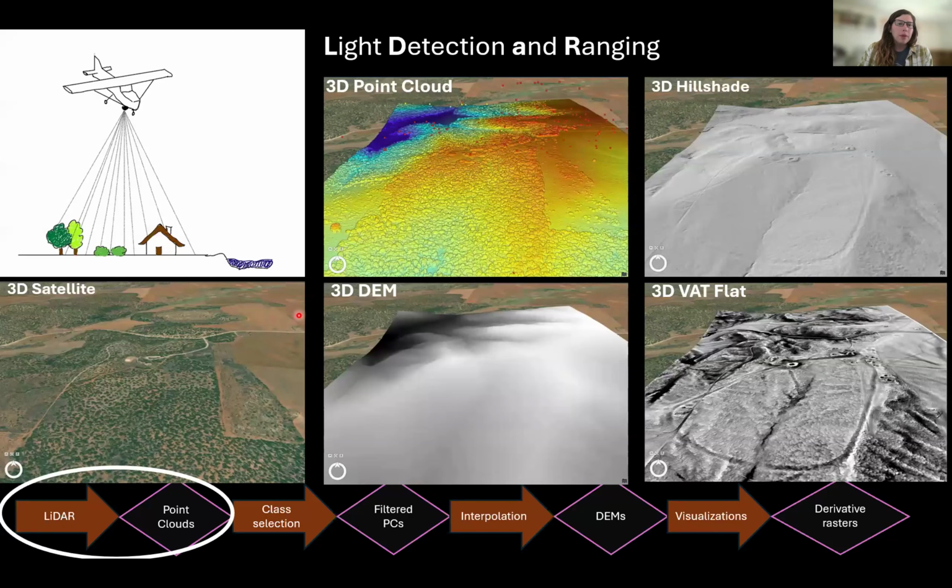So when we go from the point cloud towards our final visualizations, we do this by way of a digital elevation model, or a DEM. I have on this slide some examples of different visualizations that we can derive from this LiDAR data, as well as an example of a DEM, down here in the center. The DEM is its own step in the process of going from the point clouds to the final derivative raster.